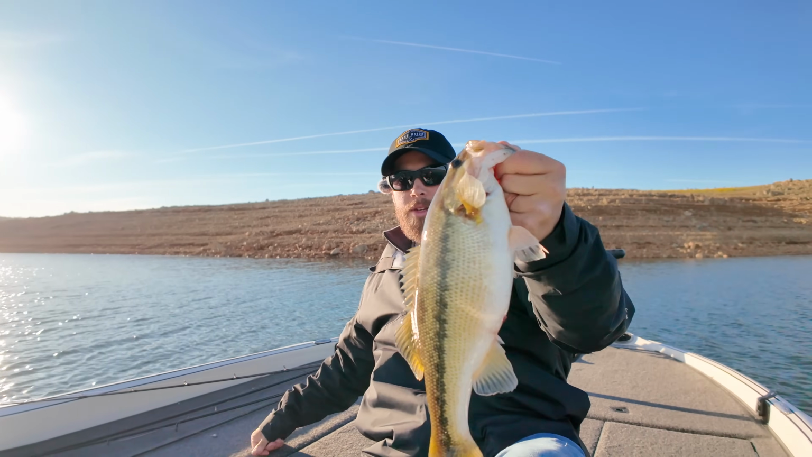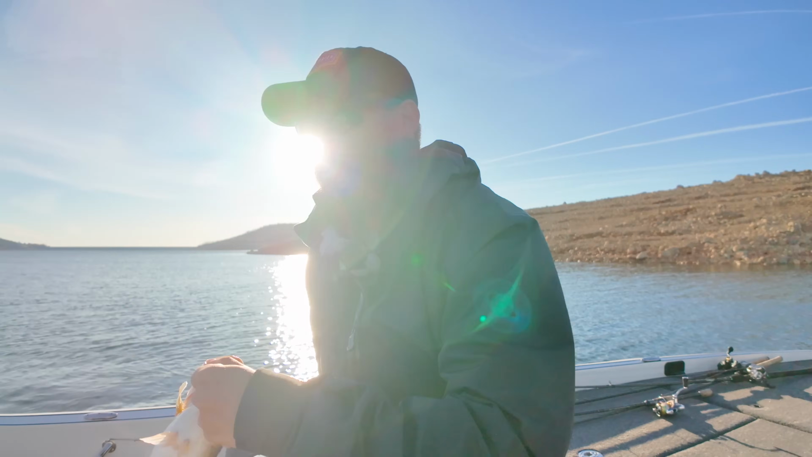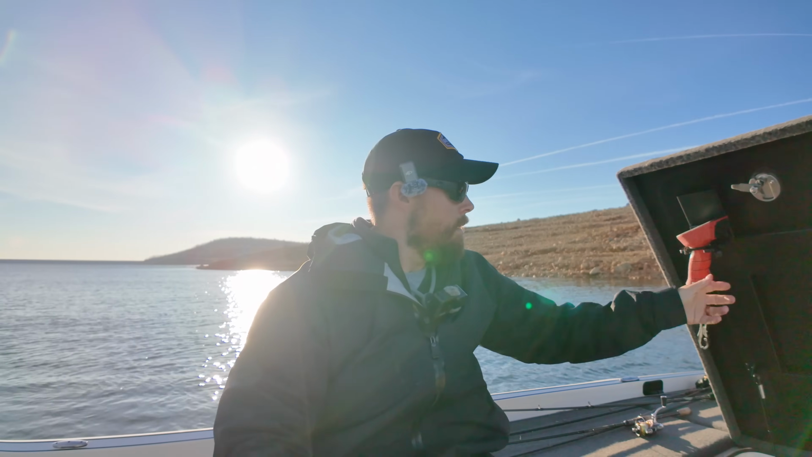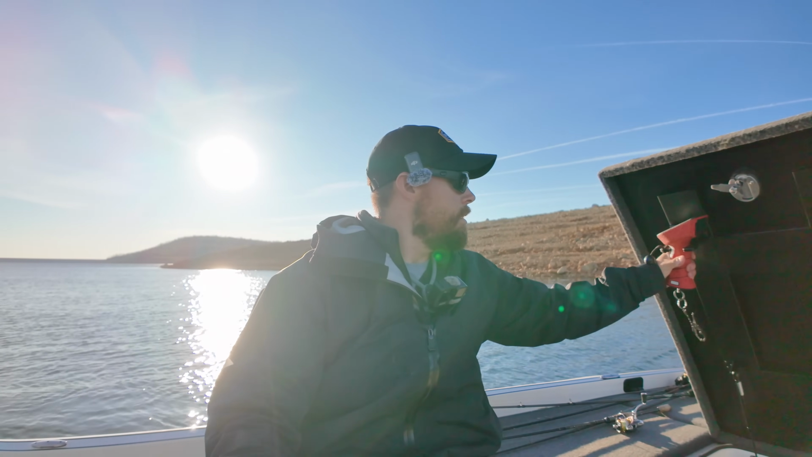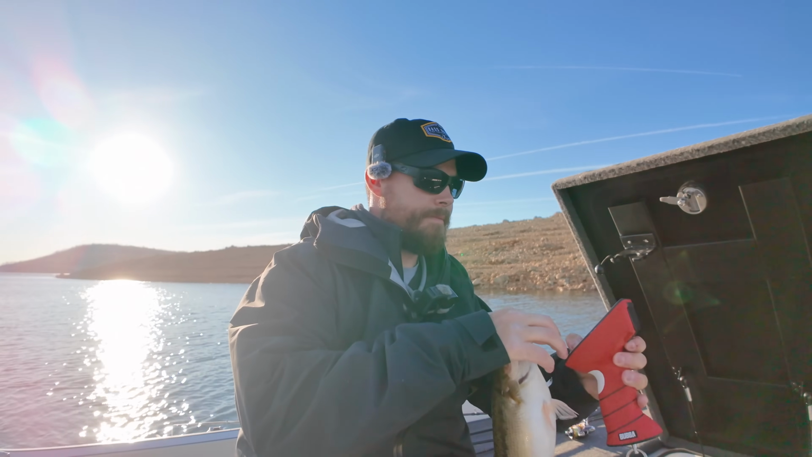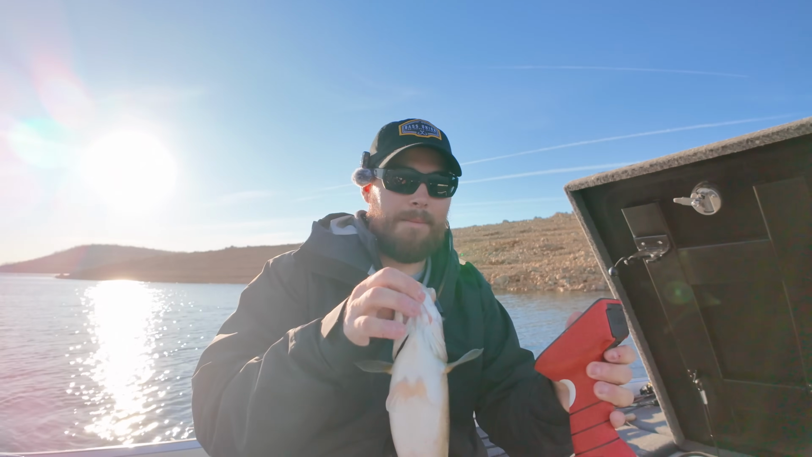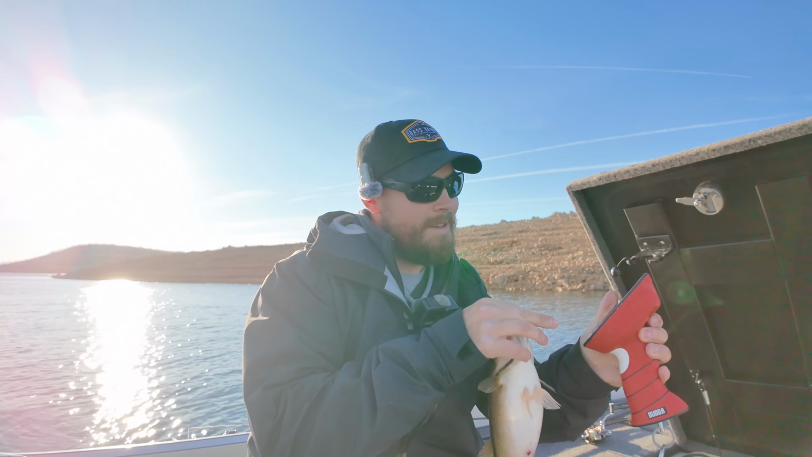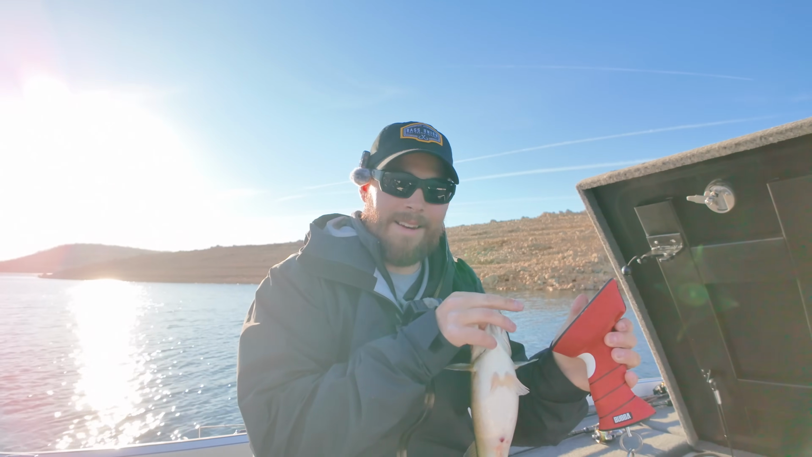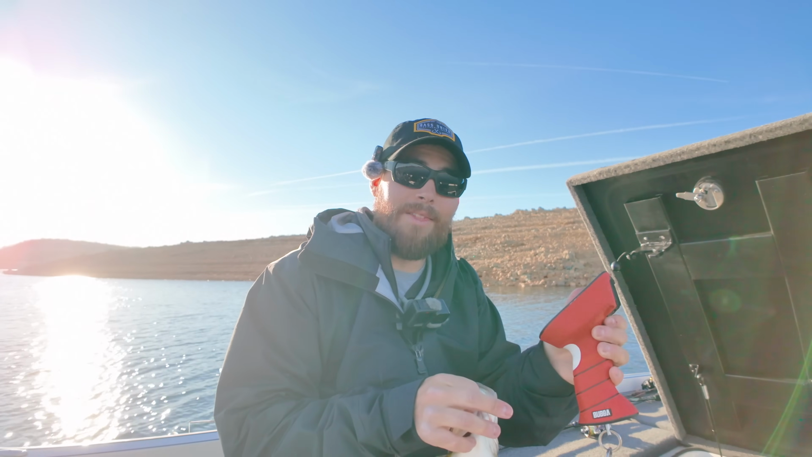Let's get a weight on this one too. Let's see, what do you think? Oh, just a heads up, with these Bubba scales, like that last fish I weighed, that 172, I didn't clear the scale, so the scale stayed on the whole time.